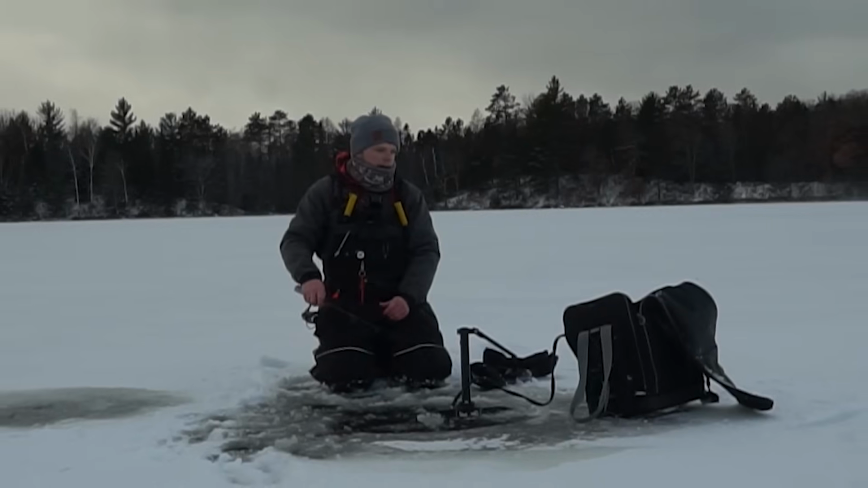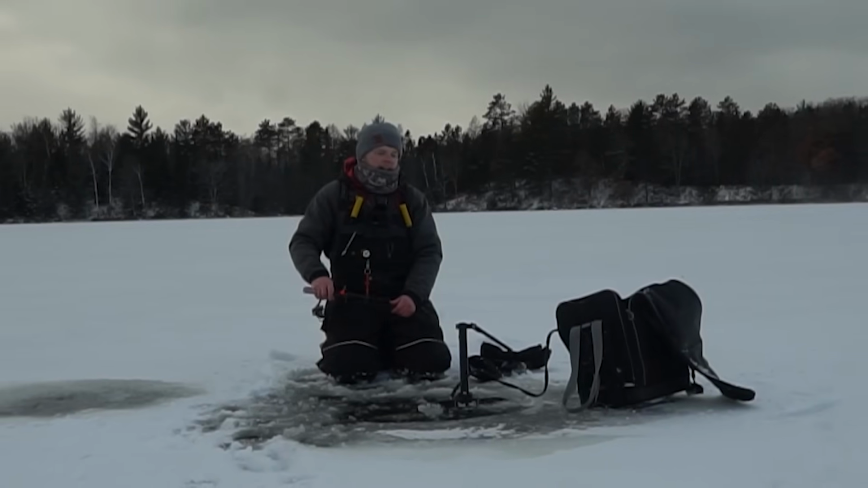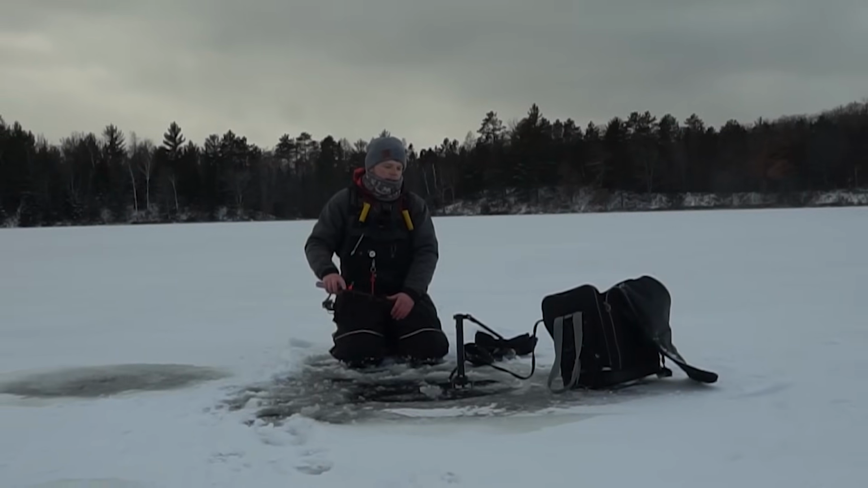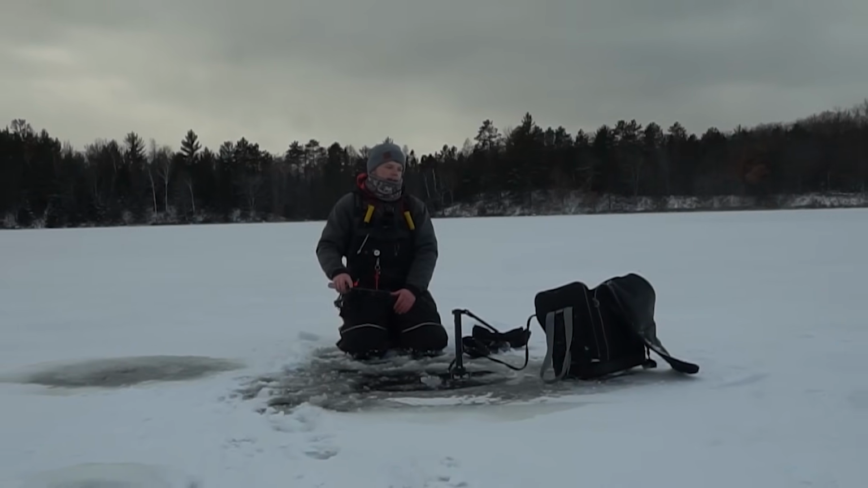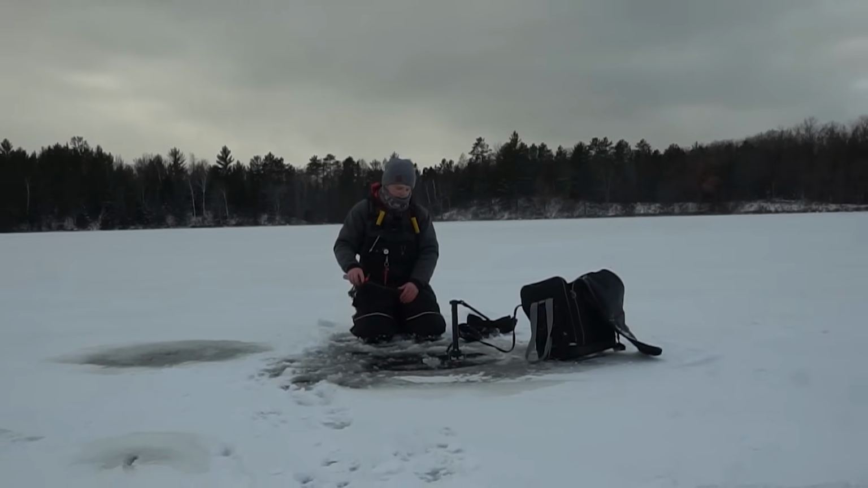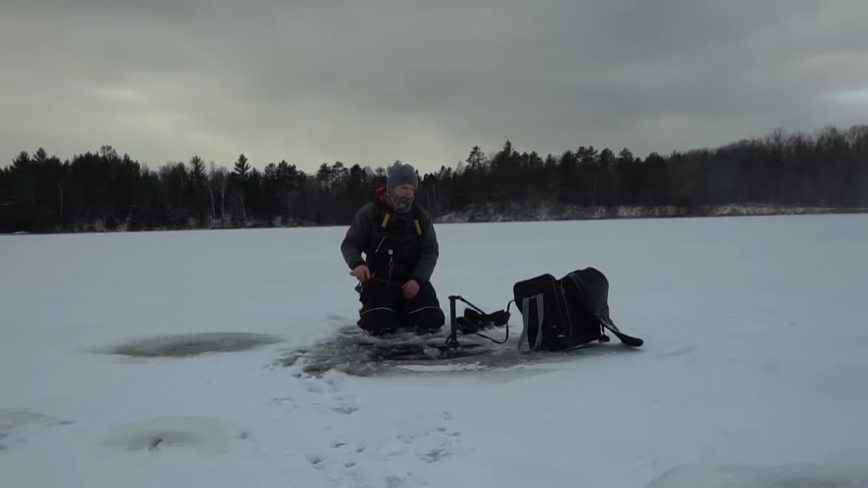I'm actually gonna come back up here with Nick on Wednesday. We're hoping to do some more crappie fishing Wednesday during the day, and then hopefully get on a walleye bite if we have safe ice later Wednesday night. So that's kind of the plan.